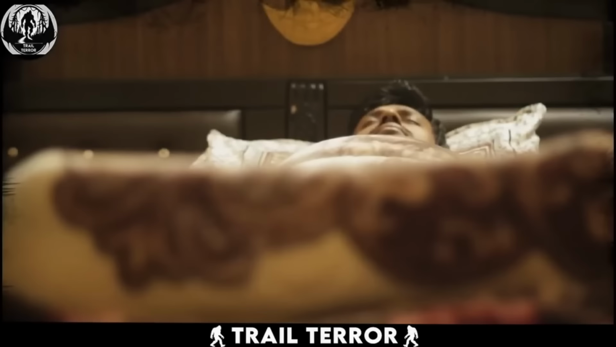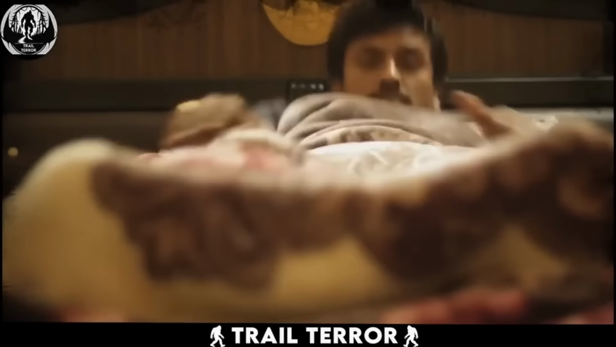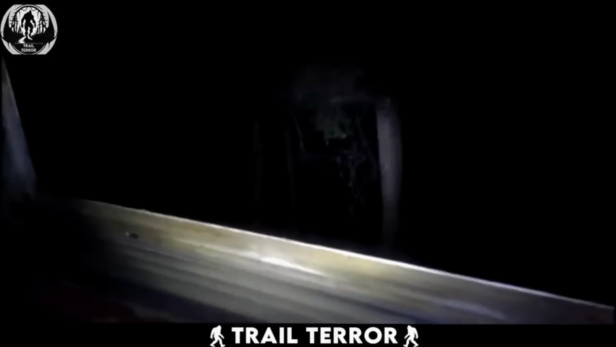Ever get that creepy feeling of being watched while lying in bed at night? In a video shared by a homeowner, the scene unfolds as they rest in bed, only to be disturbed by rustling noises outside the house. Grabbing a flashlight, the homeowner peeks out the window toward a distant tree.